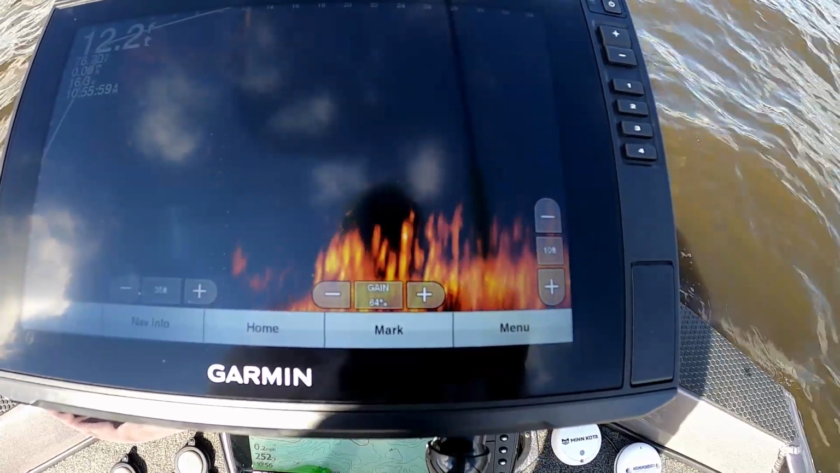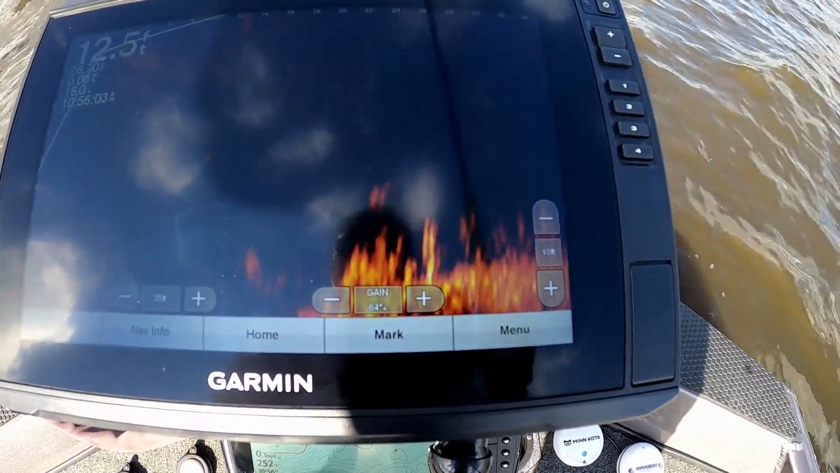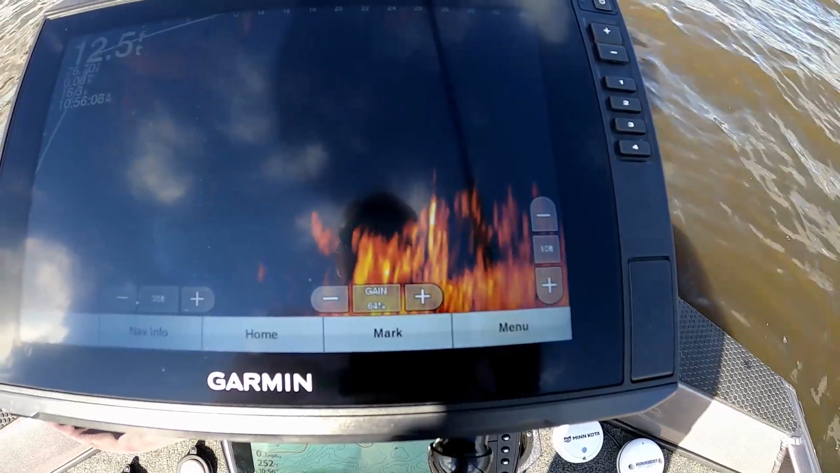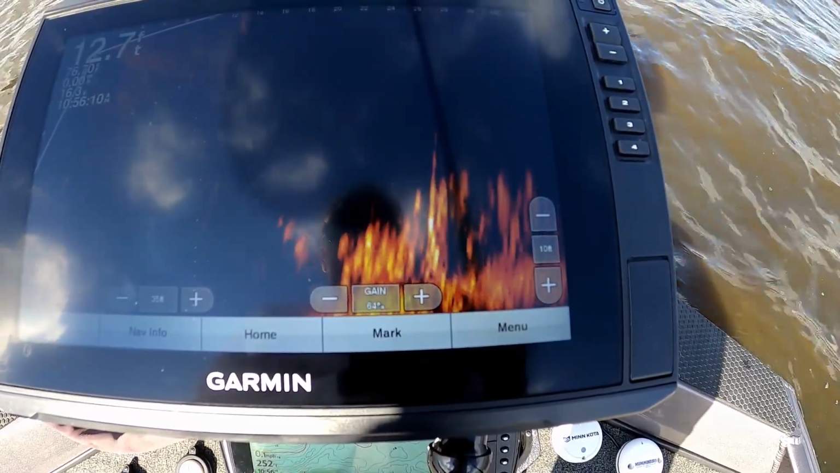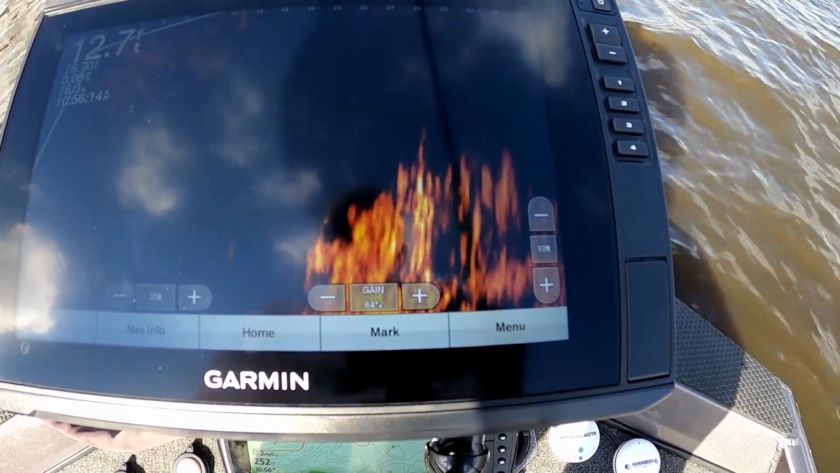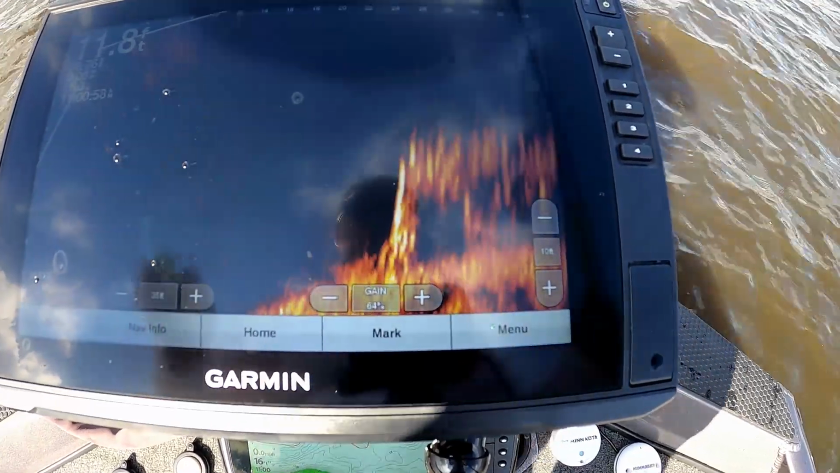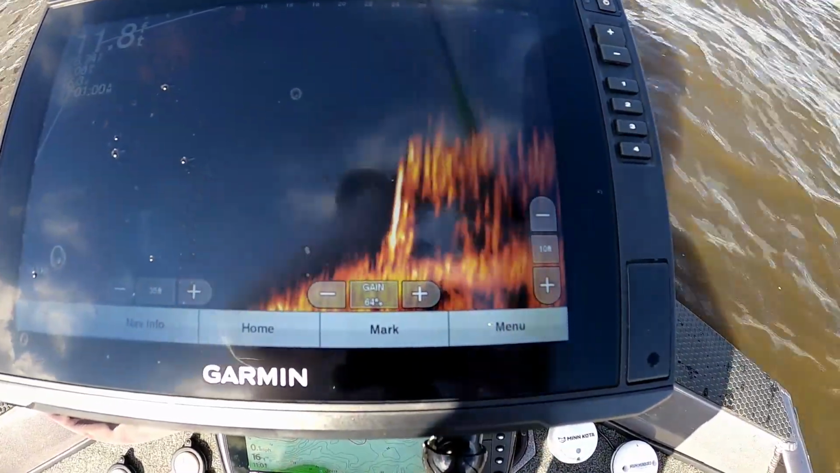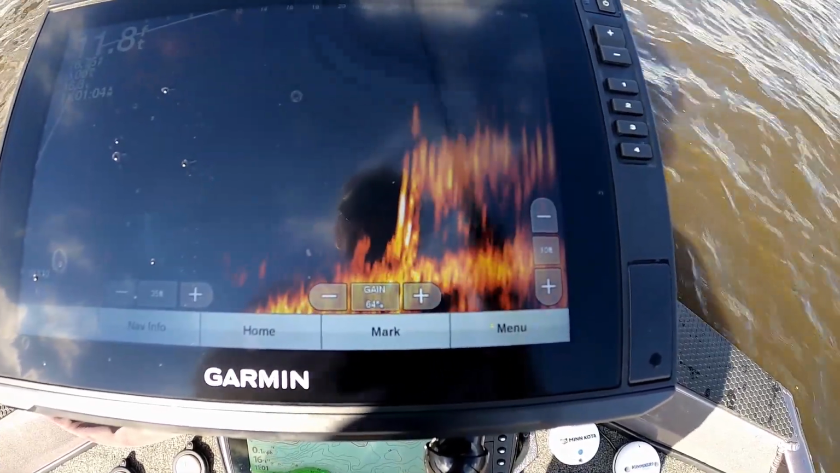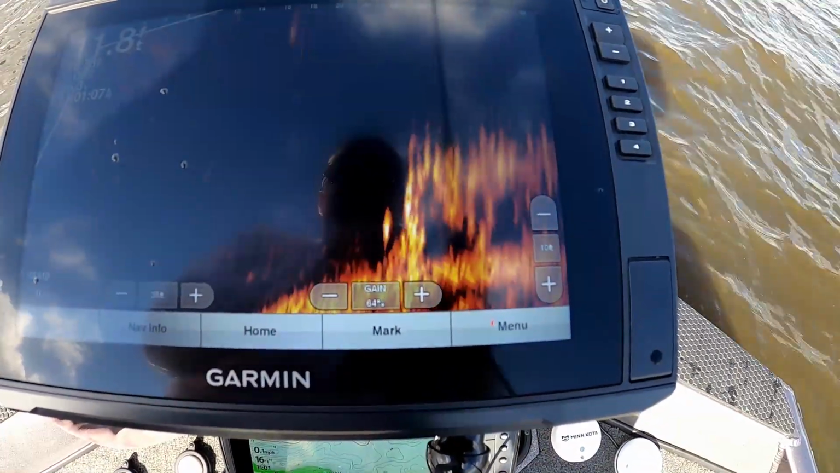Let's see if that makes them bite better. Oh, there comes one up after it. Barely seen. You following it? Come on, come on. Come on. Well, that cooled their jets when I hooked that one and got off. Alright, we're going to try a little bit bigger bait, see if we can see it a little better. Saw it go down there. Oh, got him. First cast. I don't know if you guys can see that.